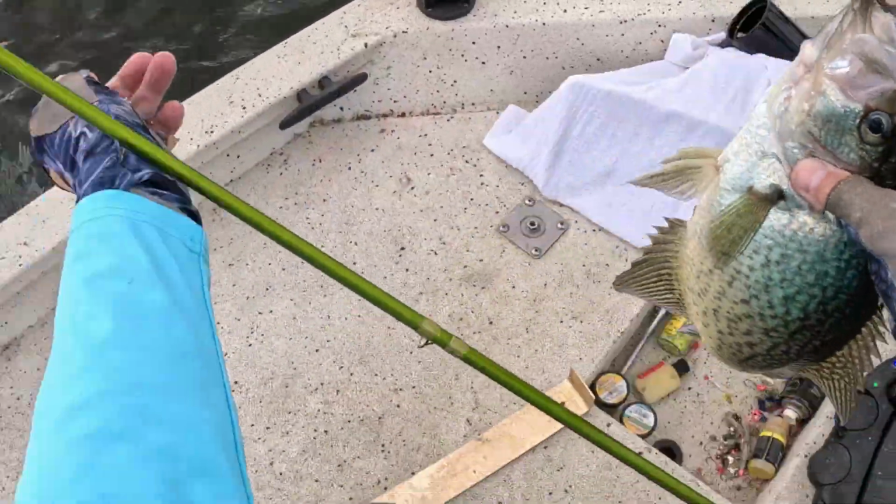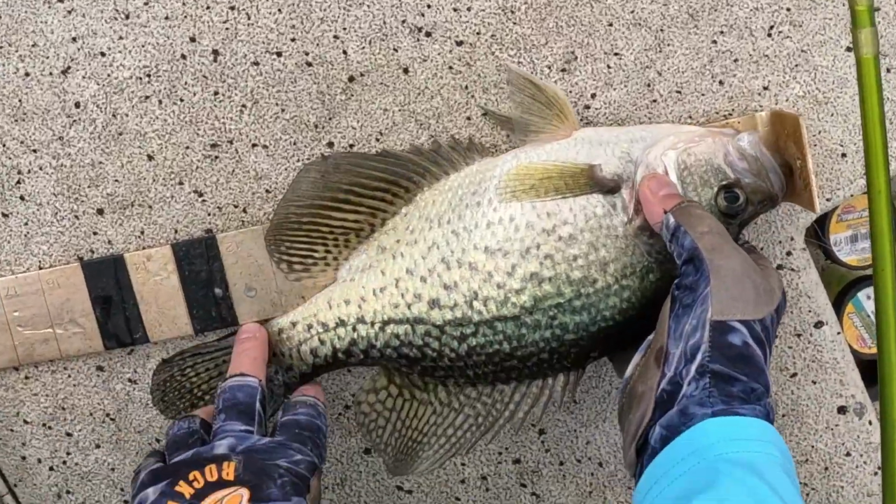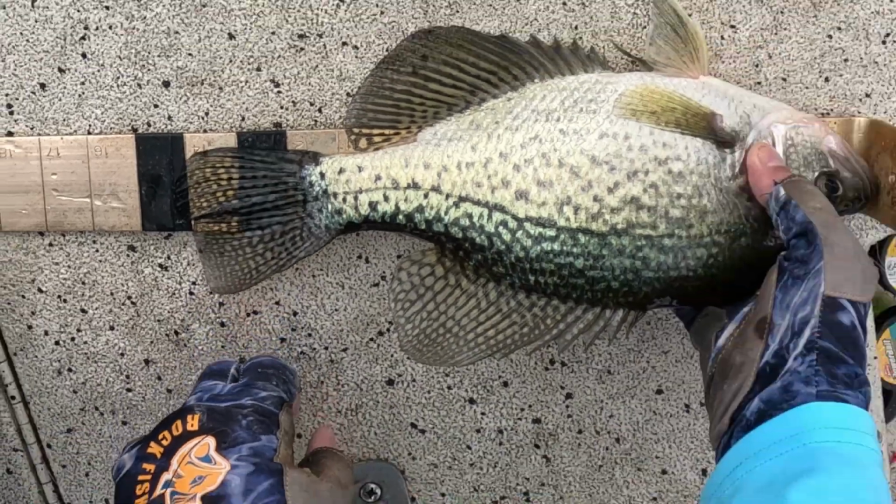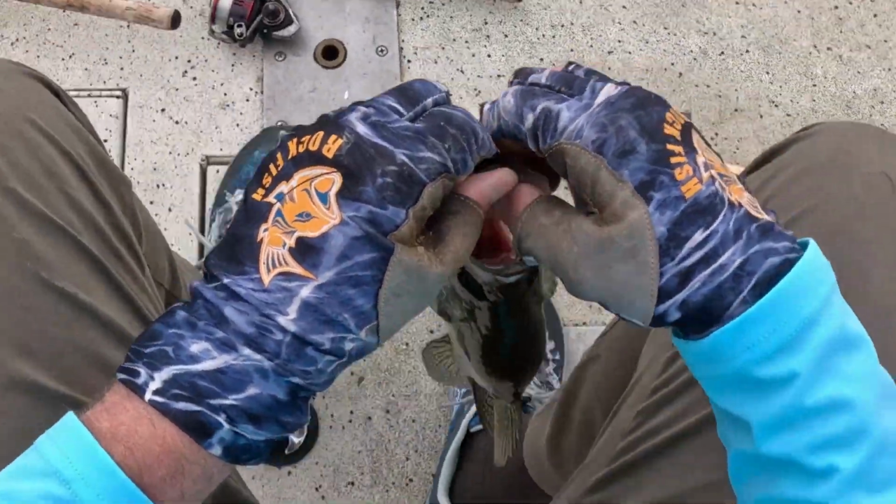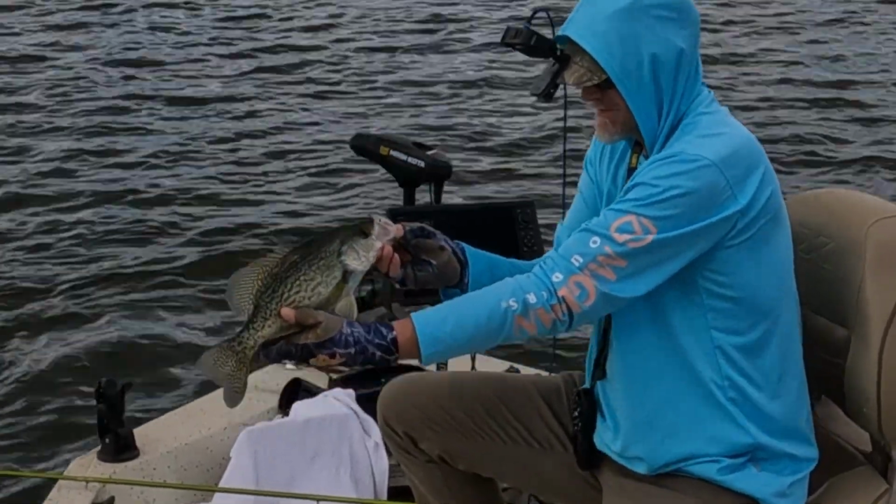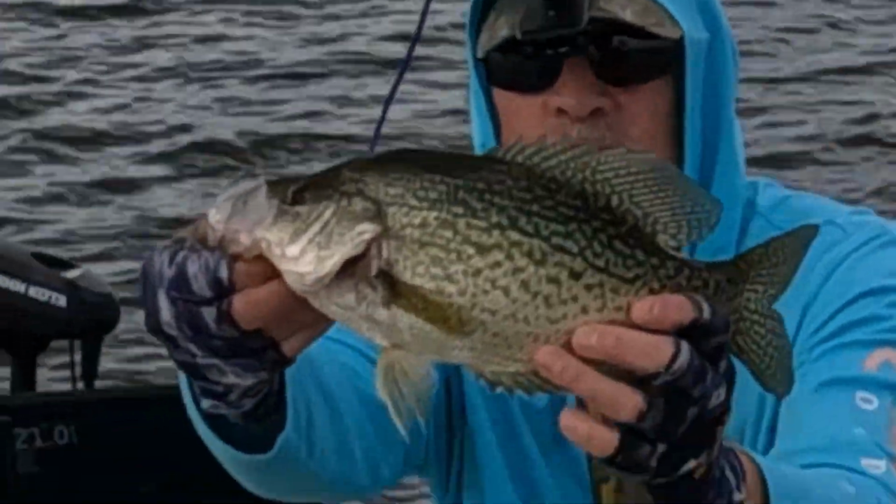Now that is a nice crappie. Ooh, man. Look at the size of that. 12, 13, 14, 14 and a quarter. Look at that. That's what I'm talking about. Look at that fat toad. 14 and a quarter.